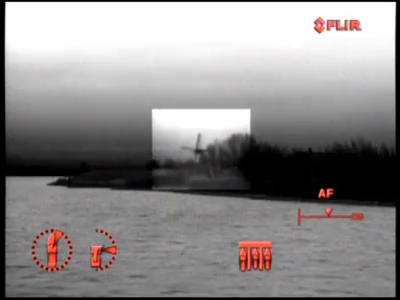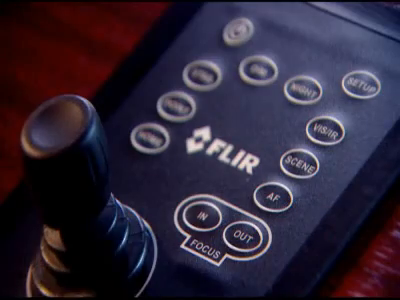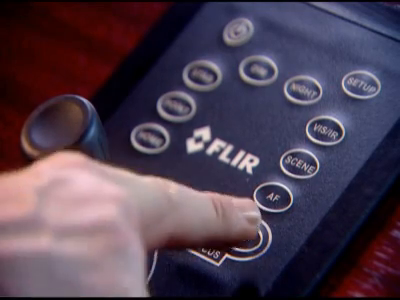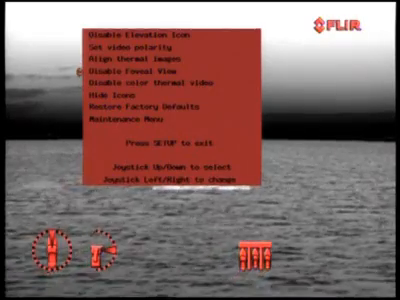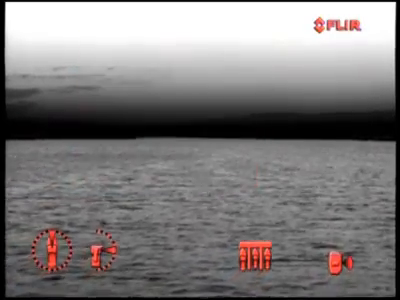The AF button will autofocus the Voyager. With the focus in and out buttons, you can manually adjust the focus of the camera if necessary. The Setup button gives access to the Setup menu. Here you can put foveal view on or off, display or hide icons, and change various other settings.